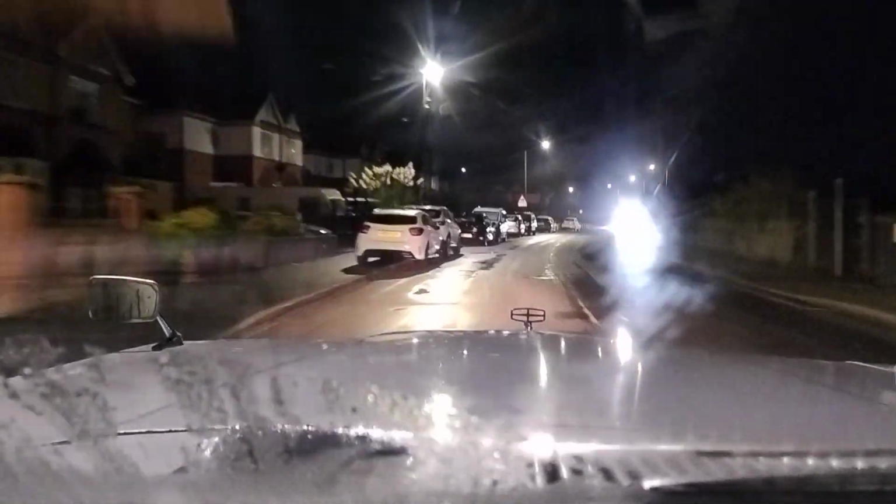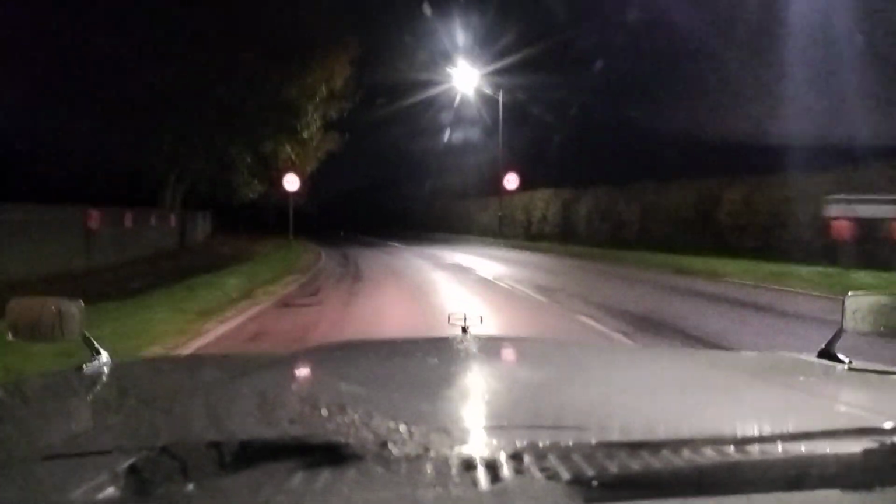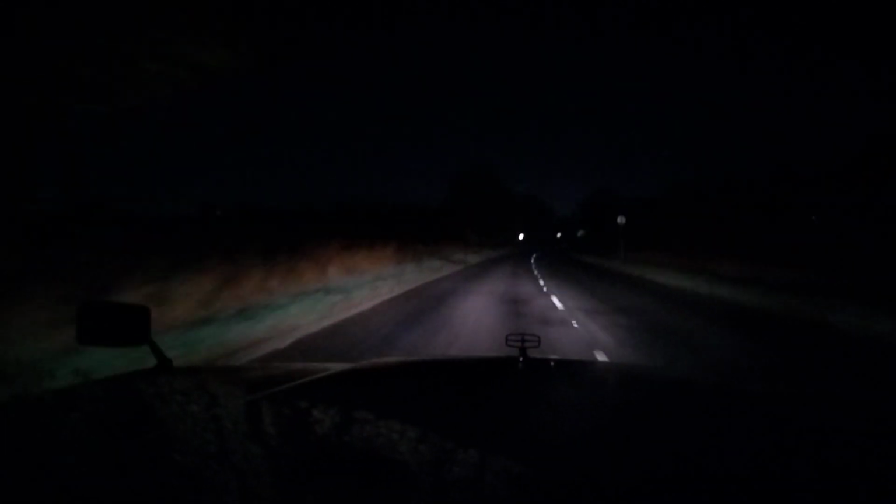You can still see the odd bit of steam at the bottom of the screen, well, condensation. But here we go, we're going to get out into the countryside now. I'll try to take you for a good run round, you'll see how the lights are. I've just put the high beam on.